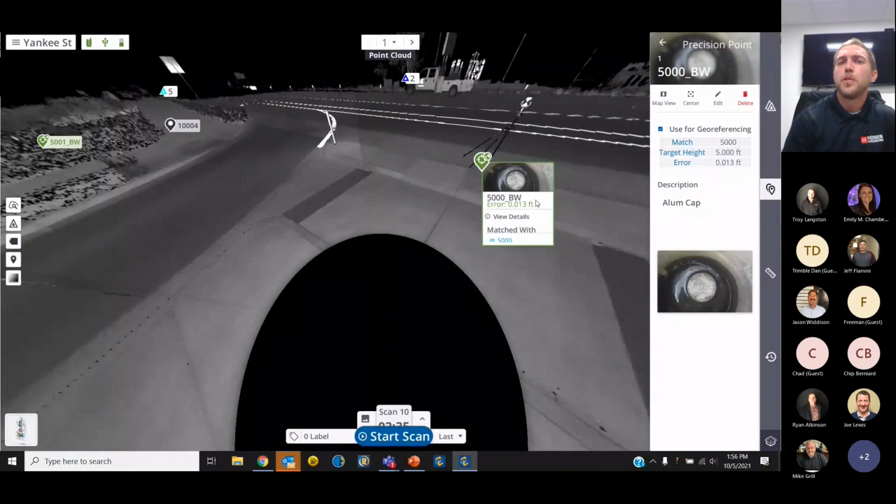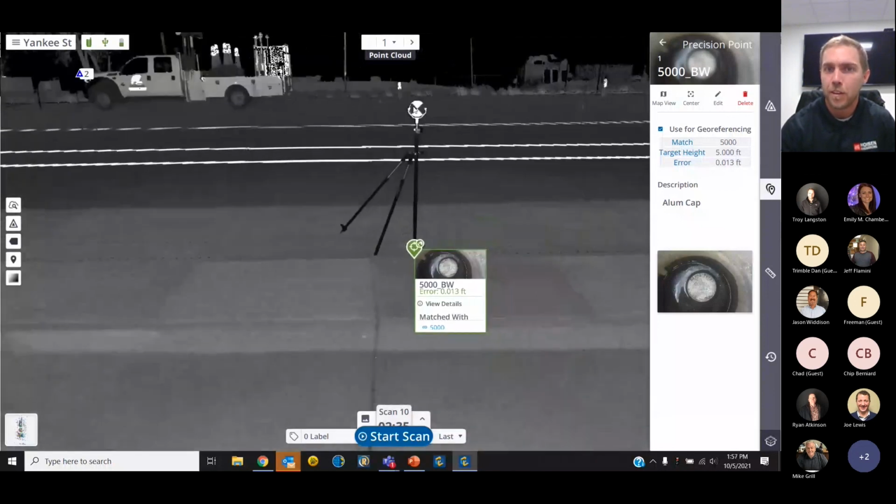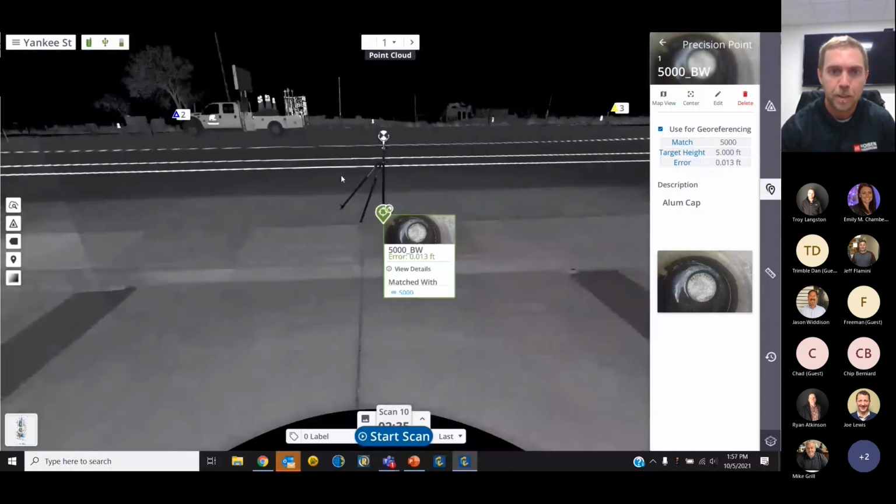The points that were used for geo-referencing, a lot of good information here, but it does show us certain things like our visible error in the geo-referencing workflow. So we were within a centimeter essentially when georeferencing this. So you get that type of information in the details once georeferencing is done, as well as certain things like our target height. So what he did was he scanned to black and white targets instead of 5-foot target height.